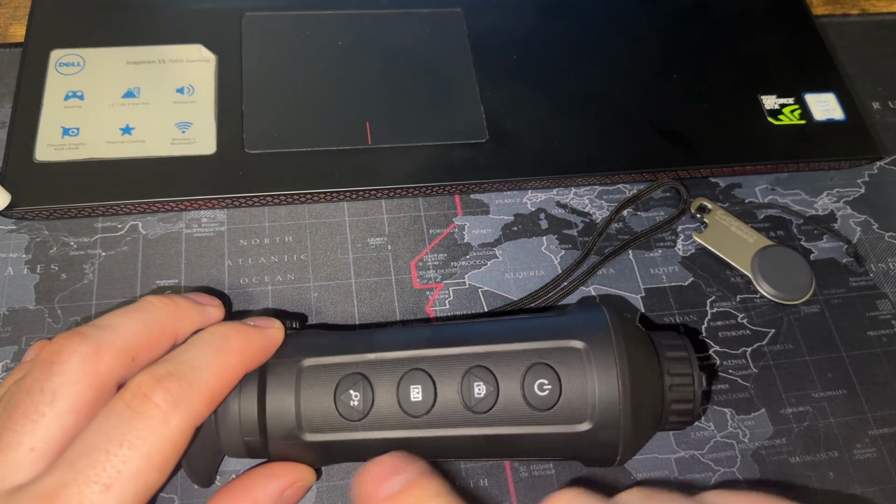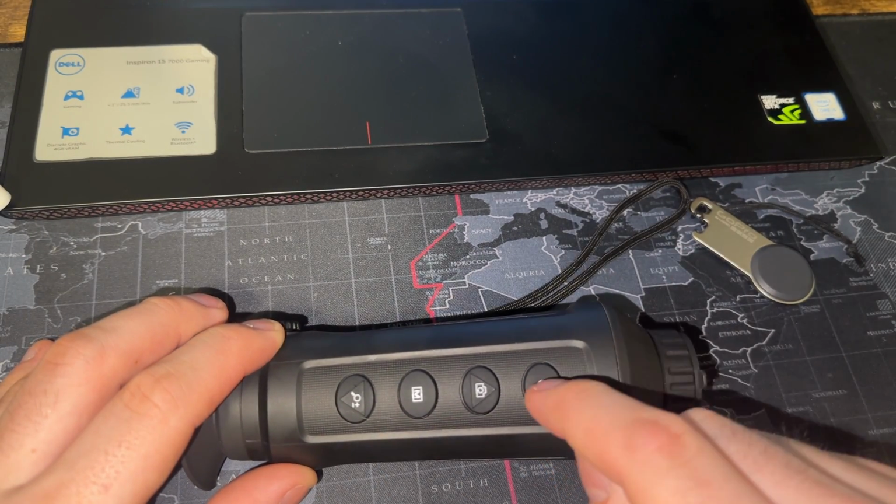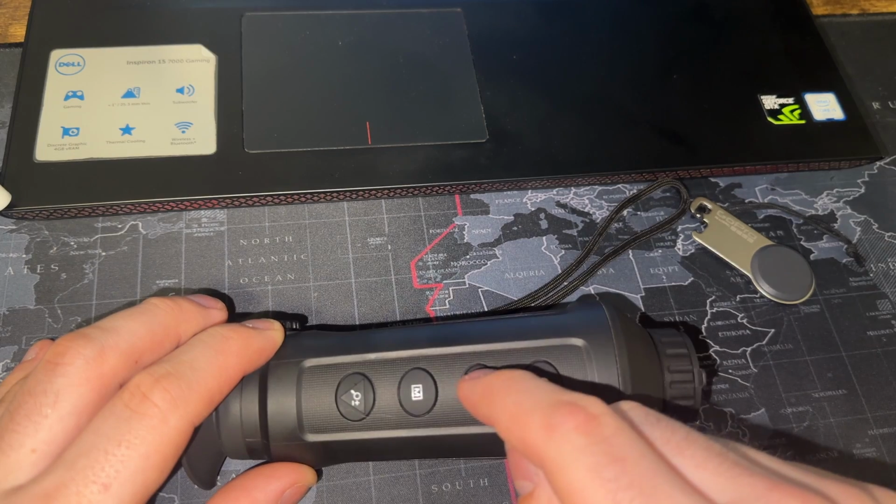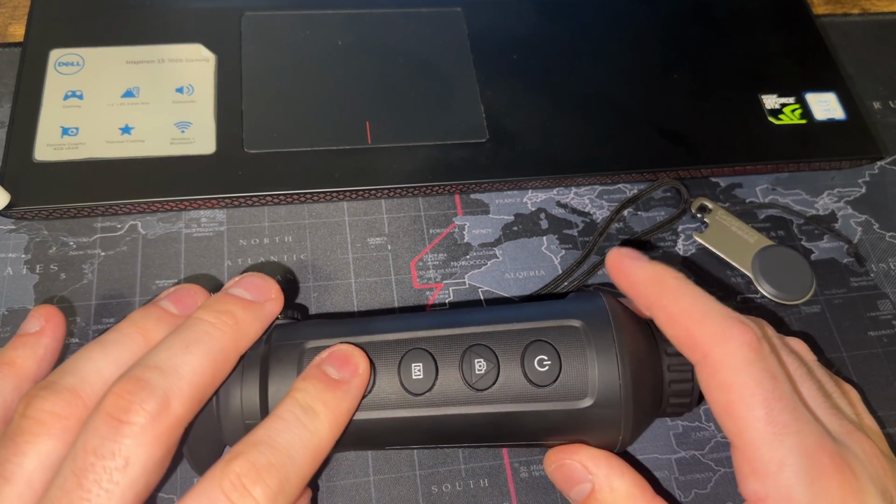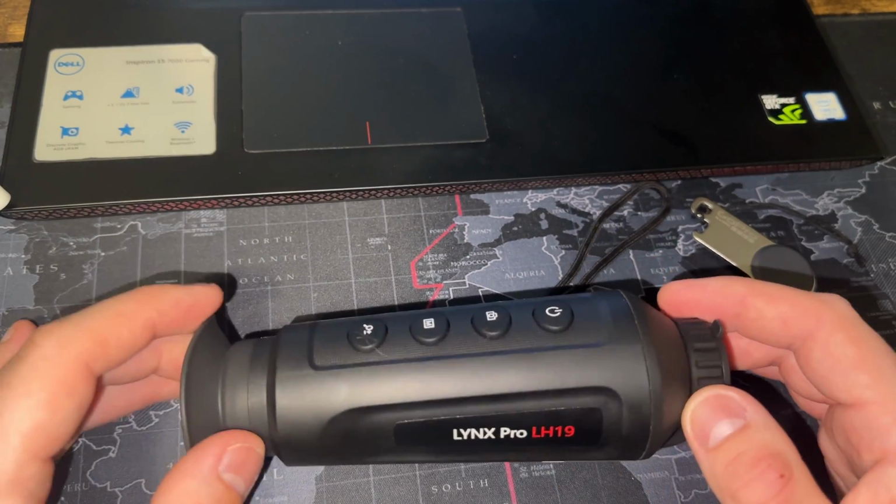Then on the top you can see we've got 4 different buttons. So we've got the power button, snapshot, a menu button to change the settings, and then a zoom. This will optical zoom in, I believe, ×8.